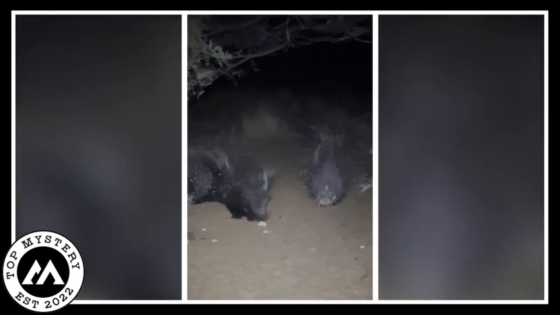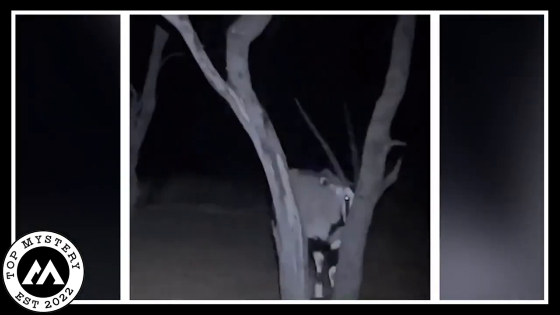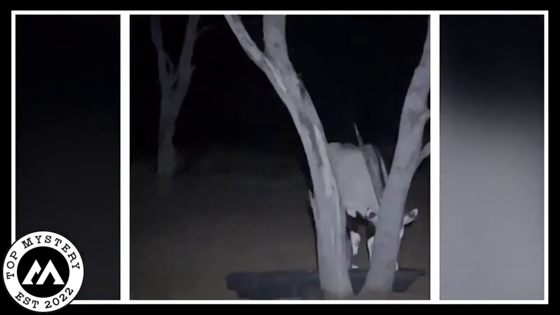But the delicious smell attracted some curious animals in the dark woods. While recording, unexpected spooky animals crept out from the darkness. They were drawn by the delicious smell, their eyes glowing in the dark as they came closer. The man was surprised watching the strange scene through his camera.